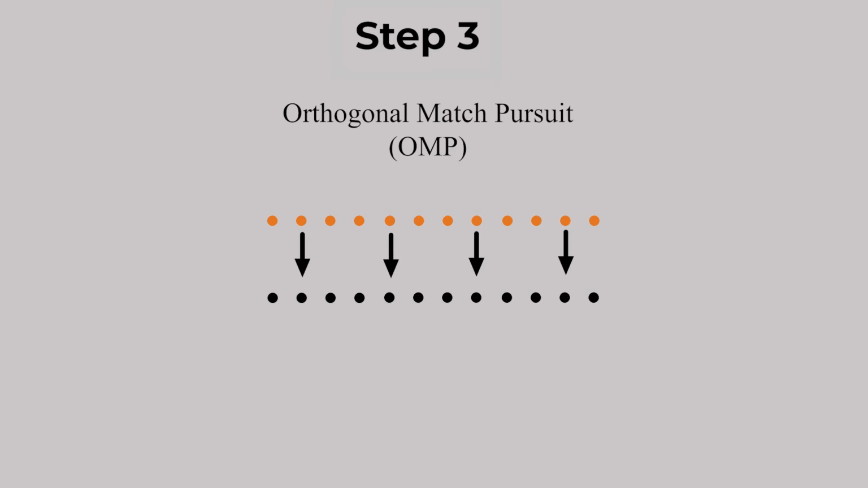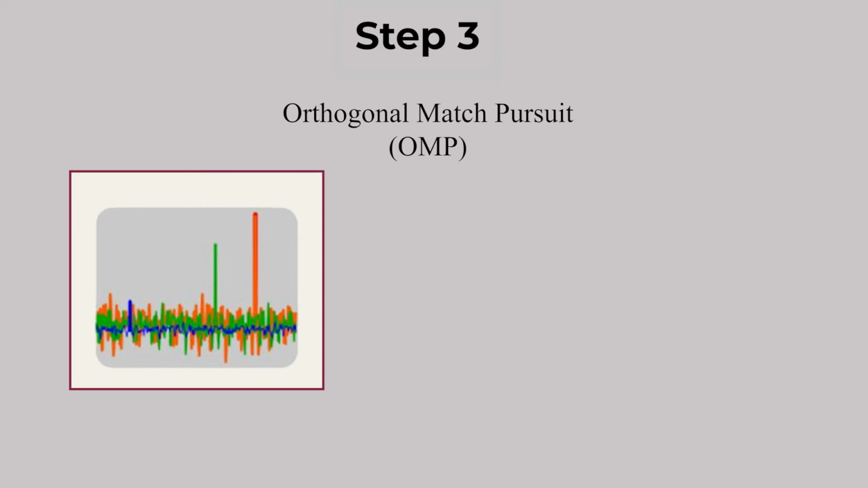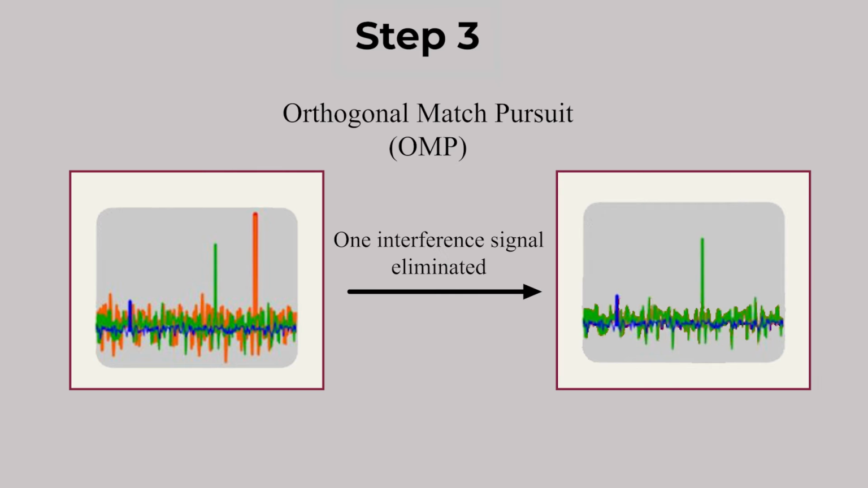In the third step, Soteria employs the orthogonal matching pursuit method, or OMP, that iteratively estimates the interference signals. In each iteration, all correlation factors of all possible interference signals are calculated in parallel on a GPU. Then we use parallel reduction to find the signal with the largest value as an interference. Once the interference signal is identified, it is eliminated from the signal space. Then Soteria enters the next iteration and goes through the same process to eliminate another interference signal. When Soteria completes all iterations, all interference signals are removed.